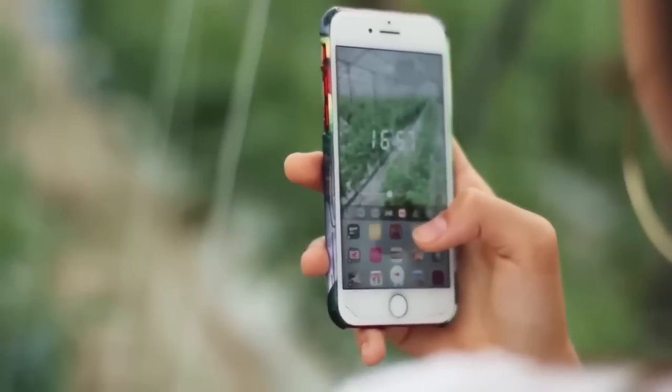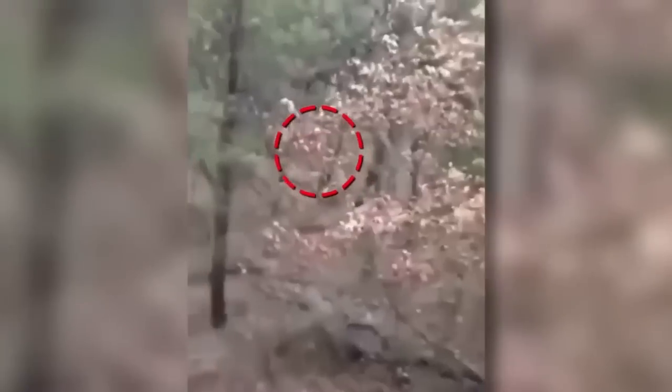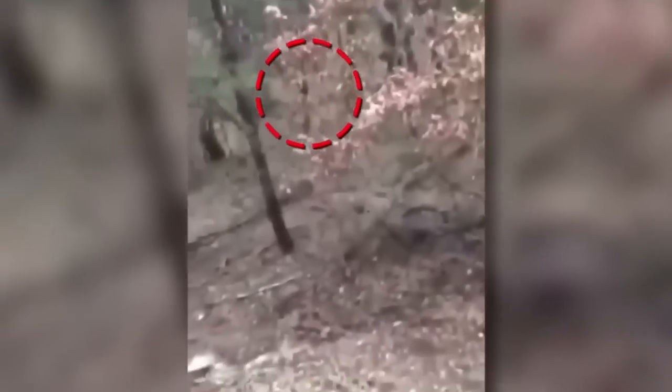A kid was out in the woods when he started hearing some weird noises, and that's when he decided to take his phone out and film it while trying to see what was causing it. And to his surprise, it wasn't just him who was looking for the creature. The creature was also looking for him, and that we get to know when he comes out of the woods and starts running towards the kid.